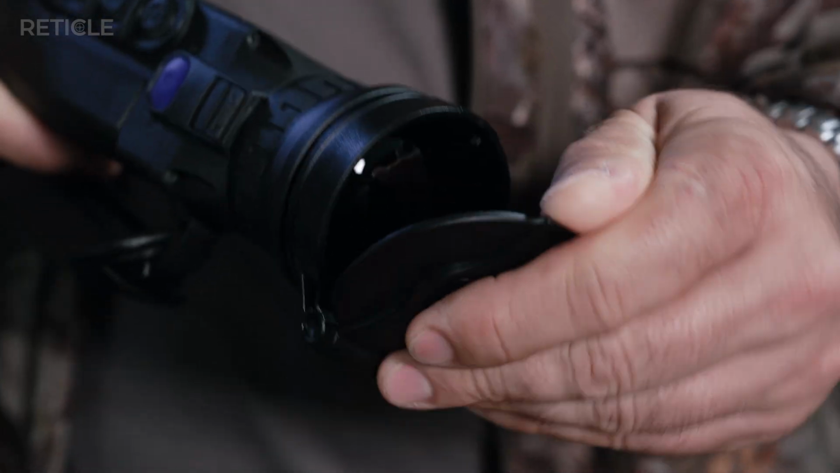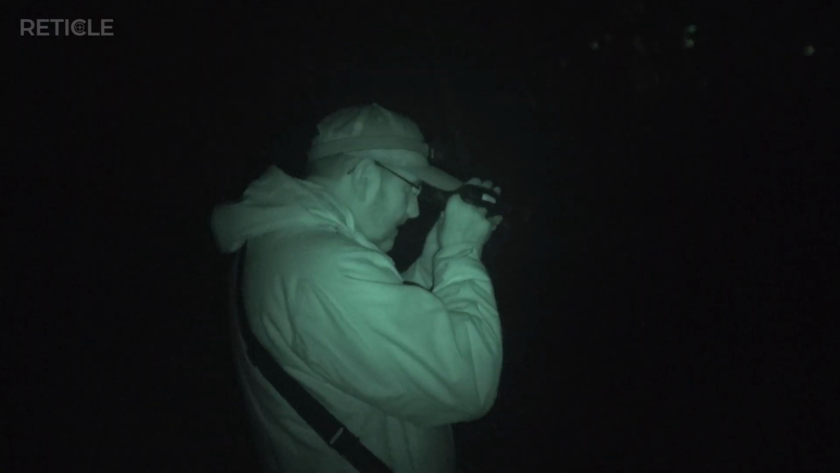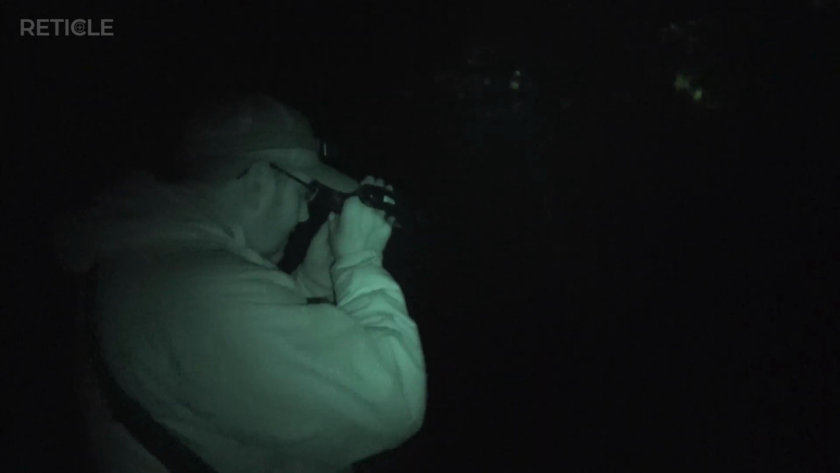And for me, that would solve the device's biggest problem. The issue isn't with the Pulsar itself, it's with the 50mm lens, for me personally. When you're stalking or just walking to a hunting stand or back to the car, navigating with a 50mm lens field of view is really tough. I was out in pitch black darkness, and even though I as a cameraman know how to handle a camera steadily, with a 50mm lens in your hand, it's just too shaky and you don't see enough of your surroundings. I actually struggled to even find the trail. That's where a 28mm lens would be the perfect fix.